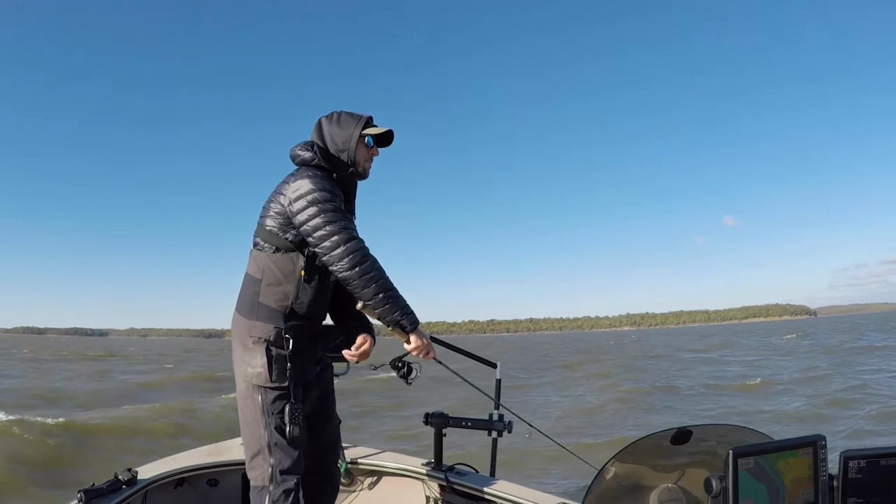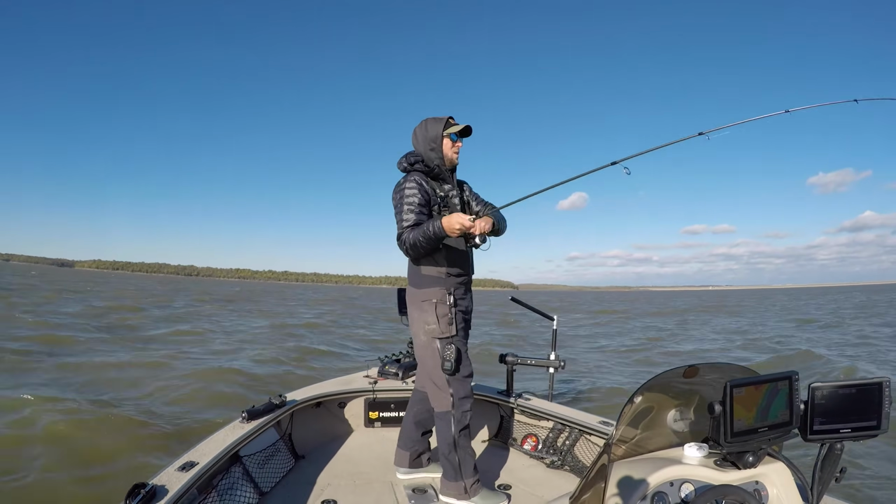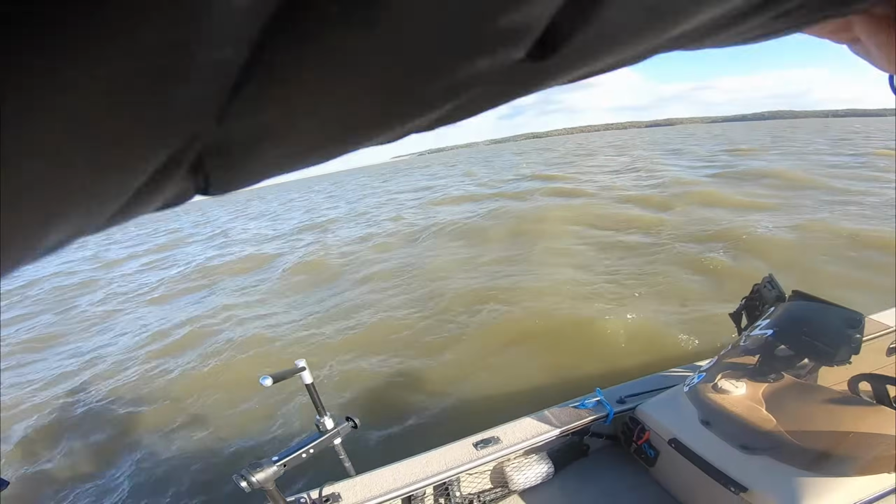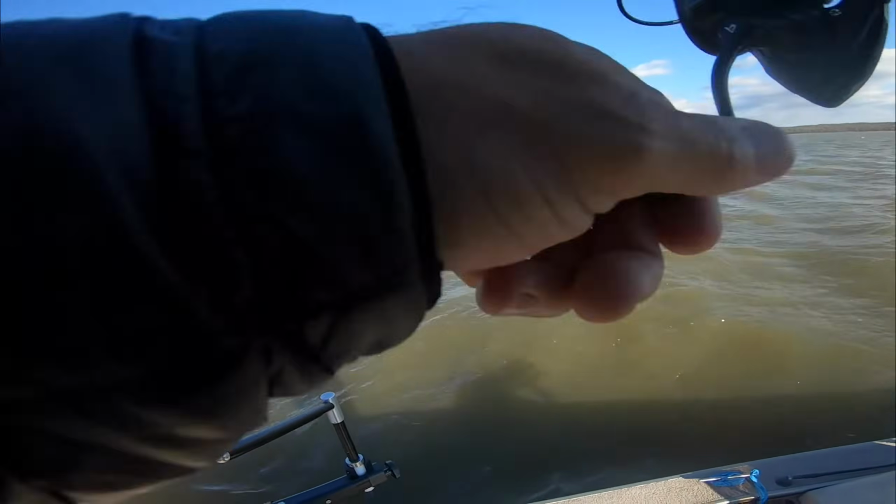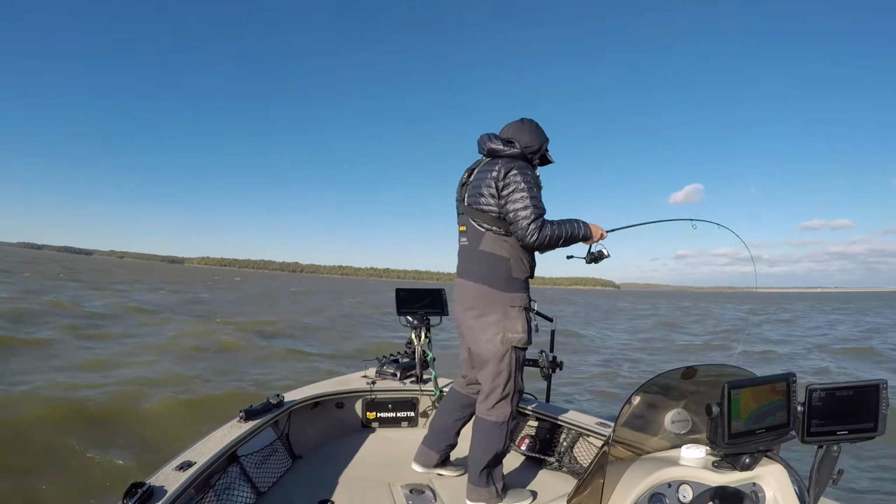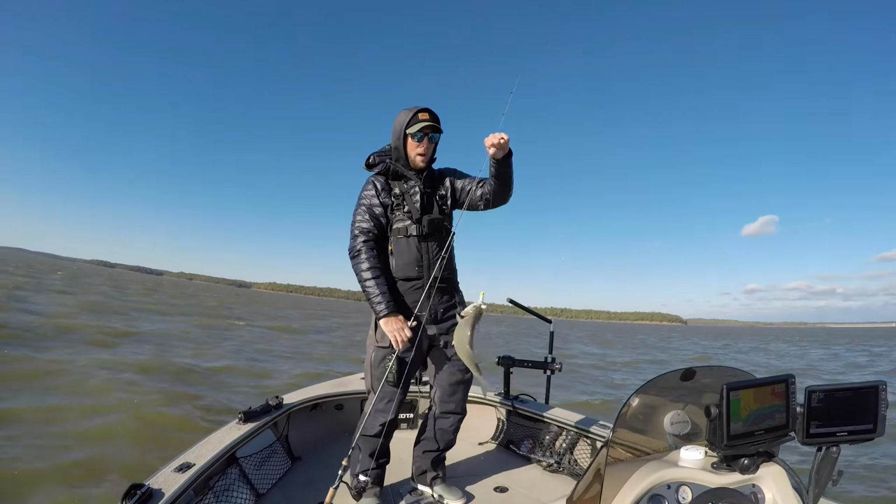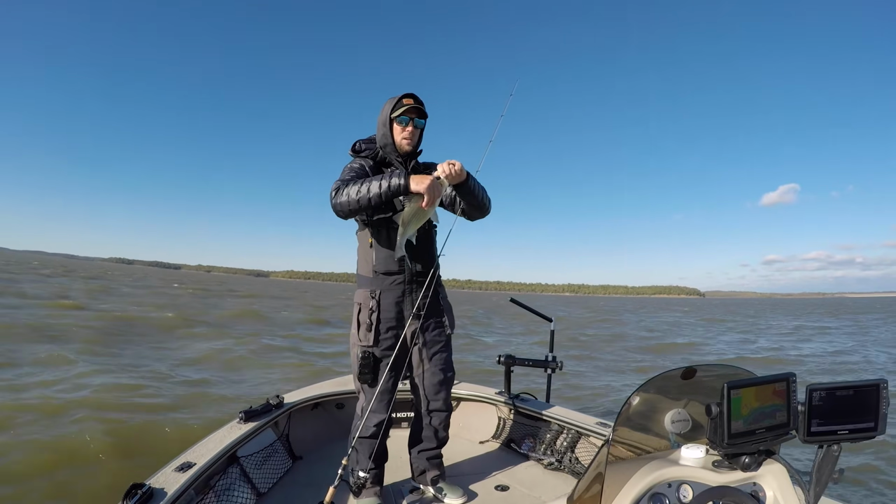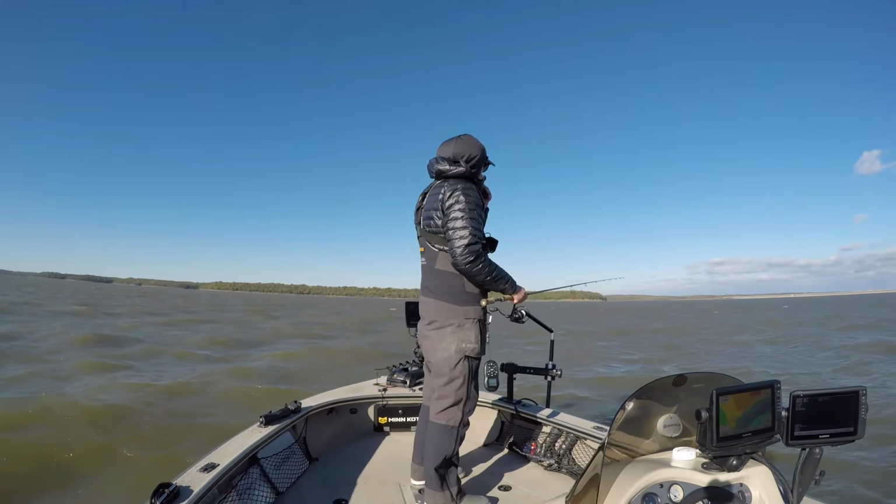Let's catch that one again. Got him. Got him. They're literally just sliding up between like a 30 and 40 foot zone over here. I was kind of making the same casts after those last couple fish, and this one feels weird. Oh no, he's alive. Oh, whitey. These fish are so fat right now. There's so much shad in this lake, just everywhere. Good eating size if you wanted to.